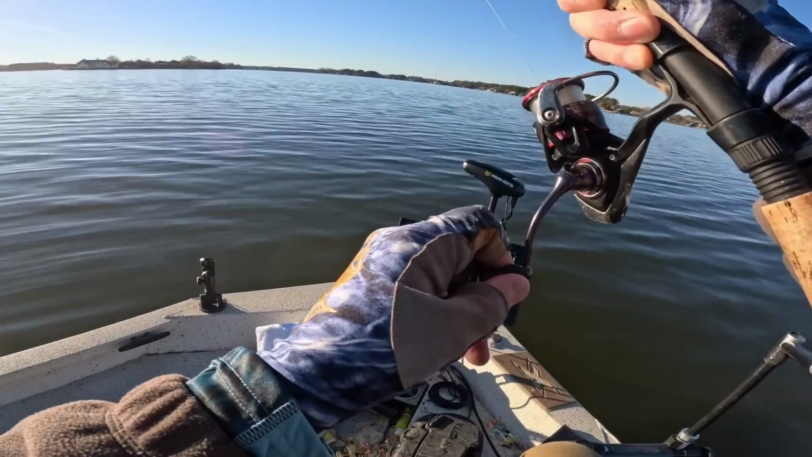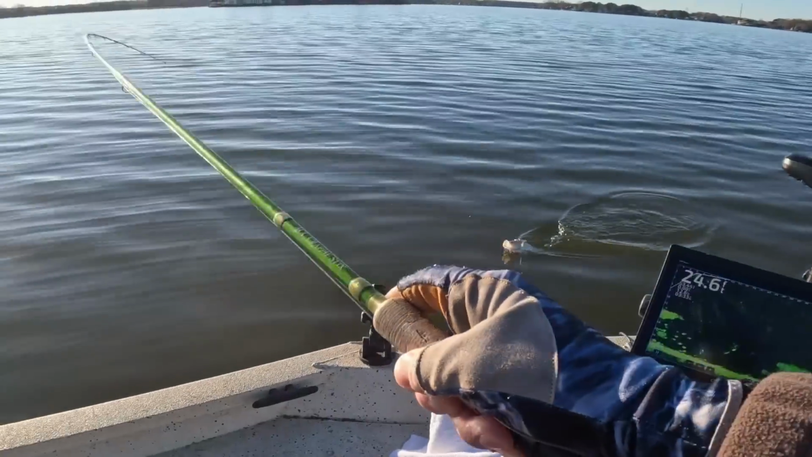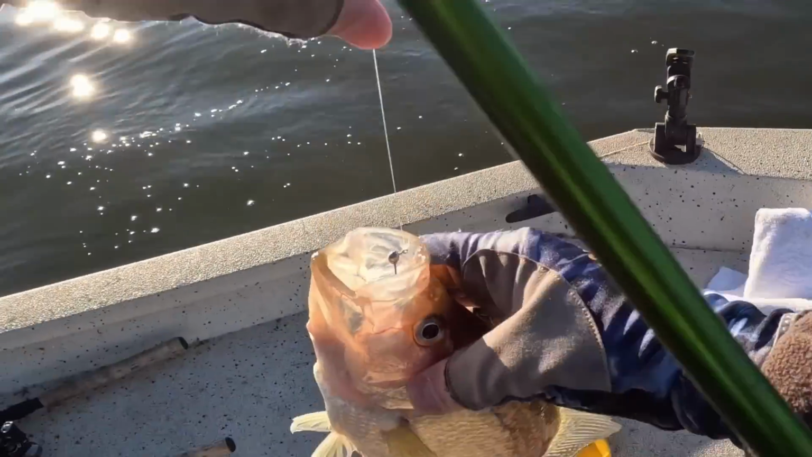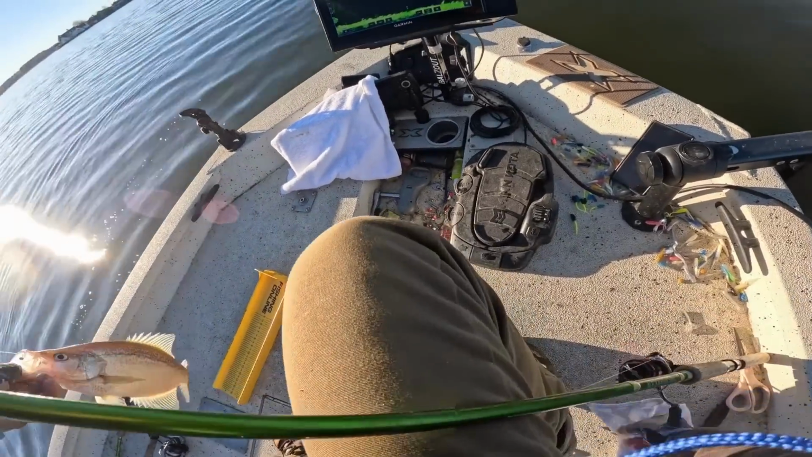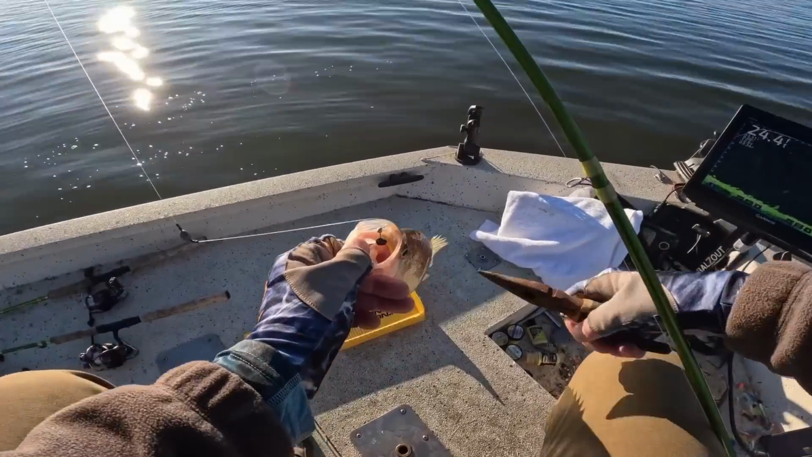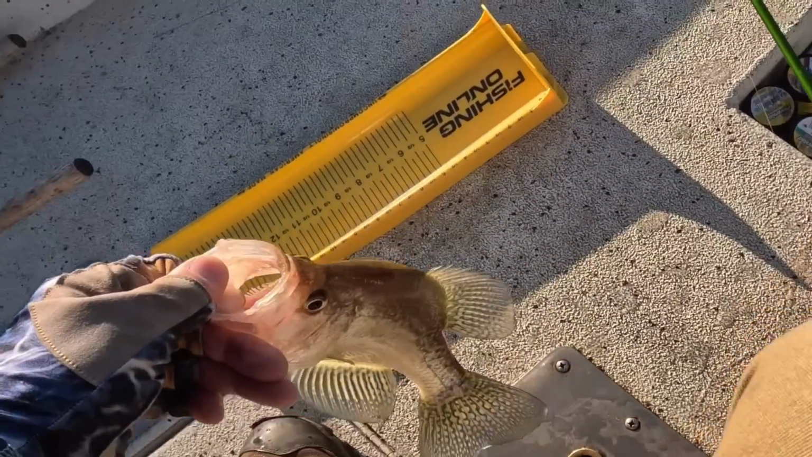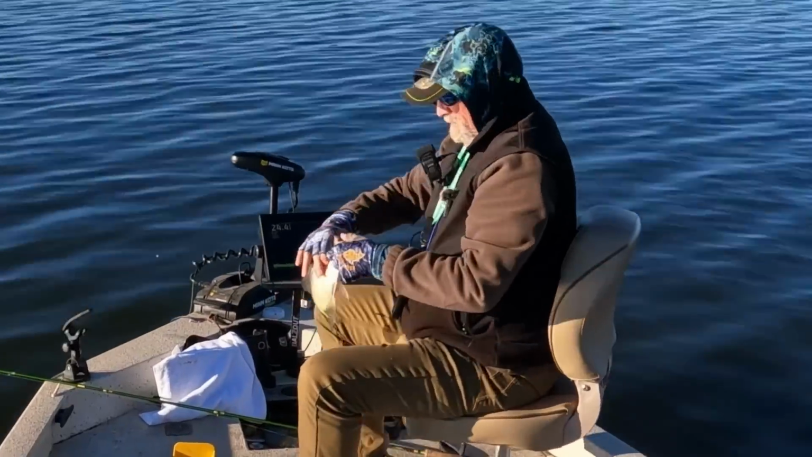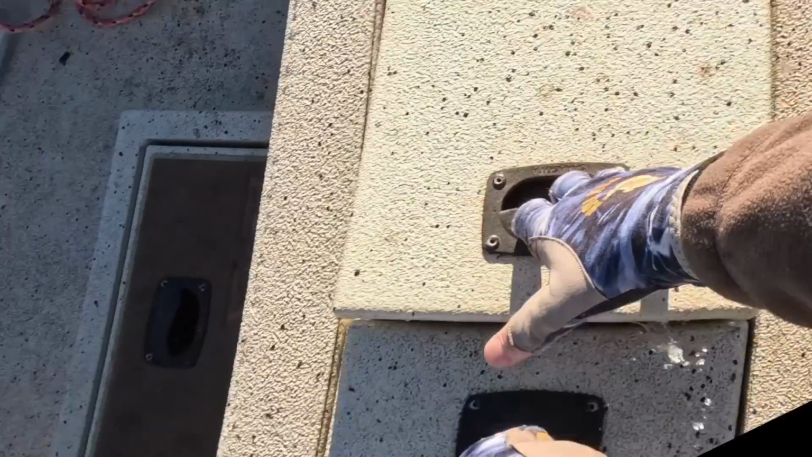Gosh, that is a mean one. Oh my goodness. That's probably catfish. Gosh. Oh no, that is a crappie. Goodness. Sucker was mean. Look at that. Did he want that? Wild Willie's OCD, the Wabash 1.6 inch. On fire. Look at that. So it was 12.5 inches. Black crappie, 12.5 inch. Yes. Let's get in there. There you go.